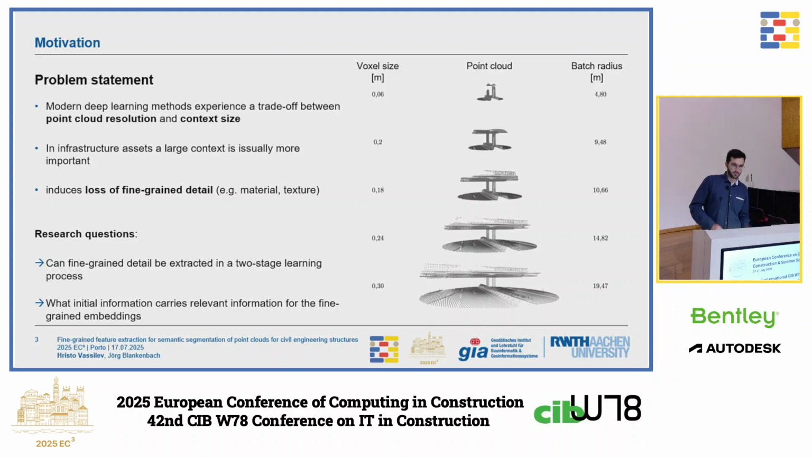This led to our research question, which is whether we can formulate this as a two-stage problem, where in the first stage we try to extract prior information about the materials and the texture as a task-agnostic model, and then use those embeddings in a second-stage large context model. A subsequent question was what kind of features are important for these embeddings.